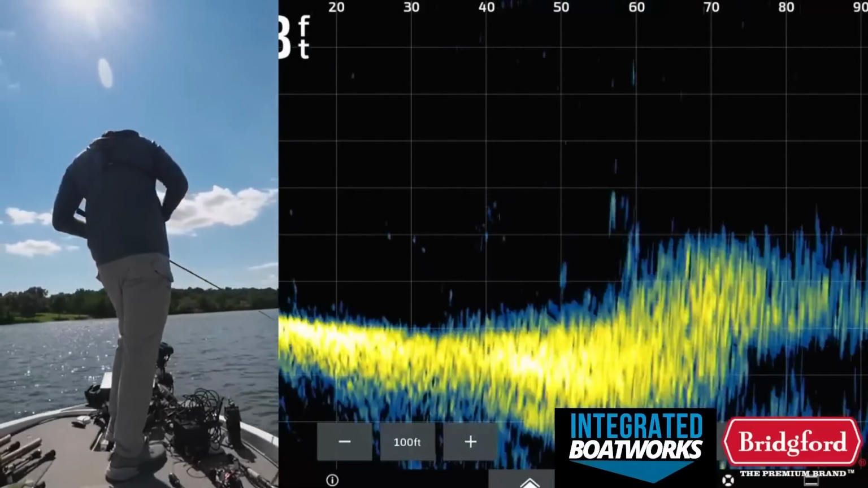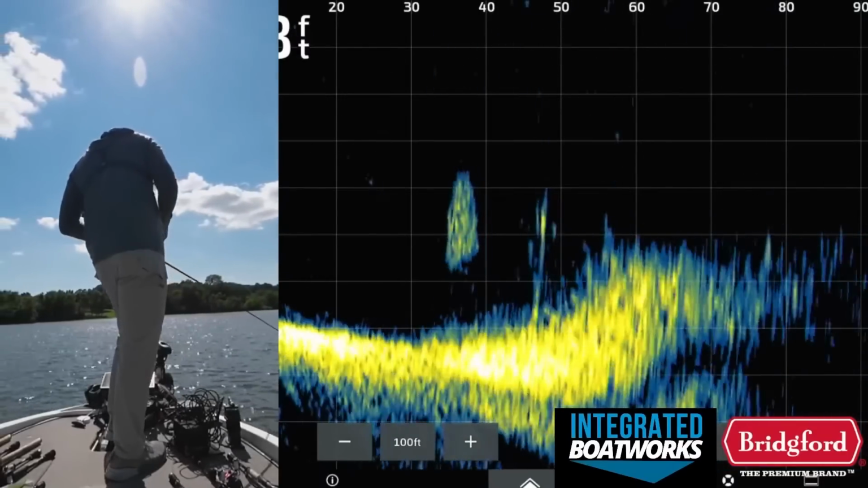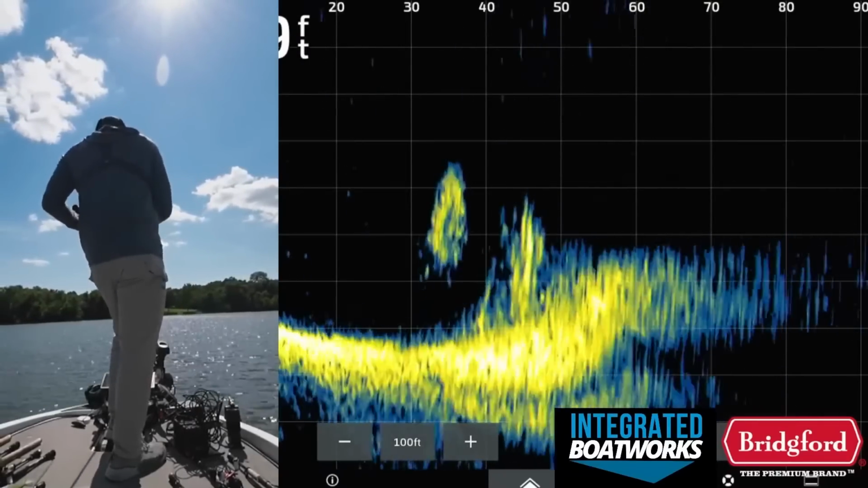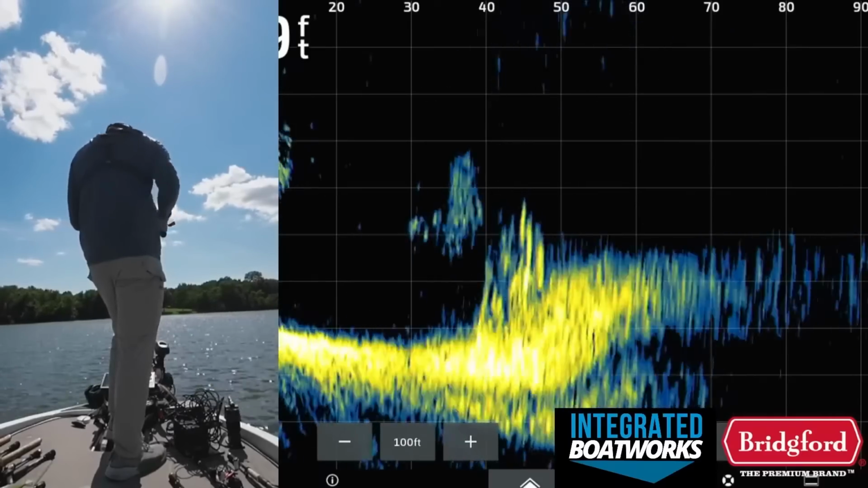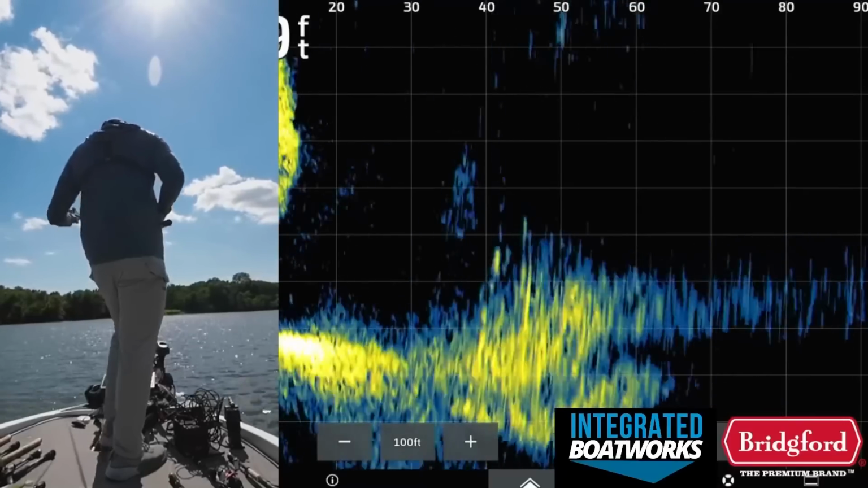I'll bait this around that pile right there. There's an active fish in there right now. You'd think that he would be wanting to eat. And there's a buffet sitting over his head. Putting that worm right in that brush pile. Hopefully somebody's home.